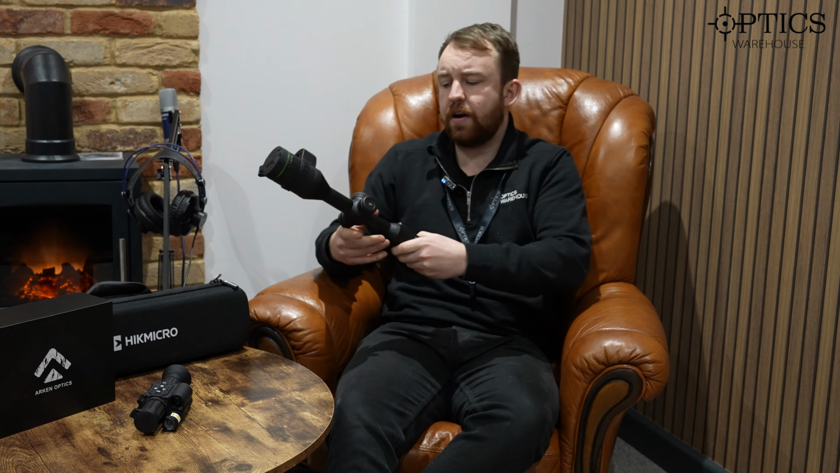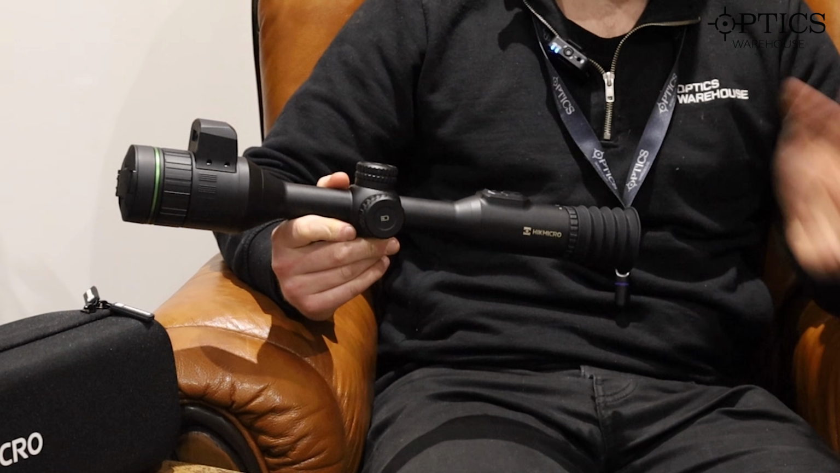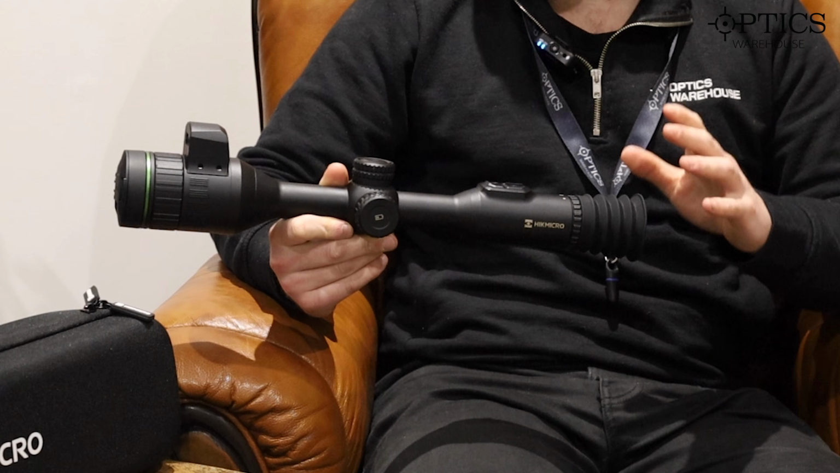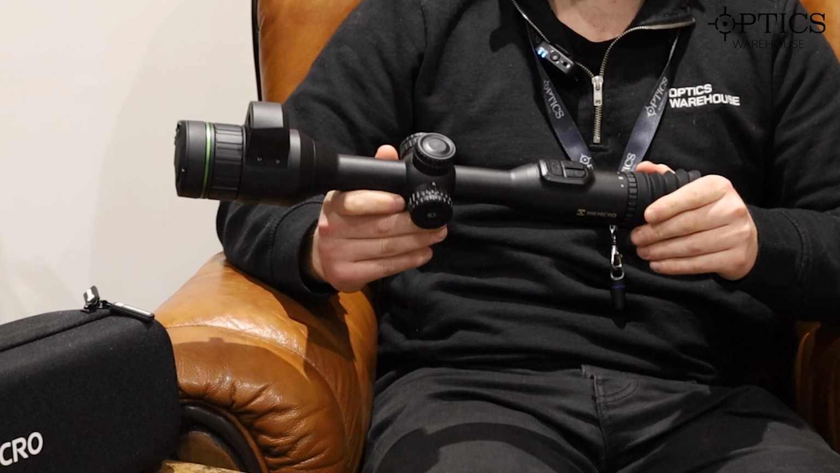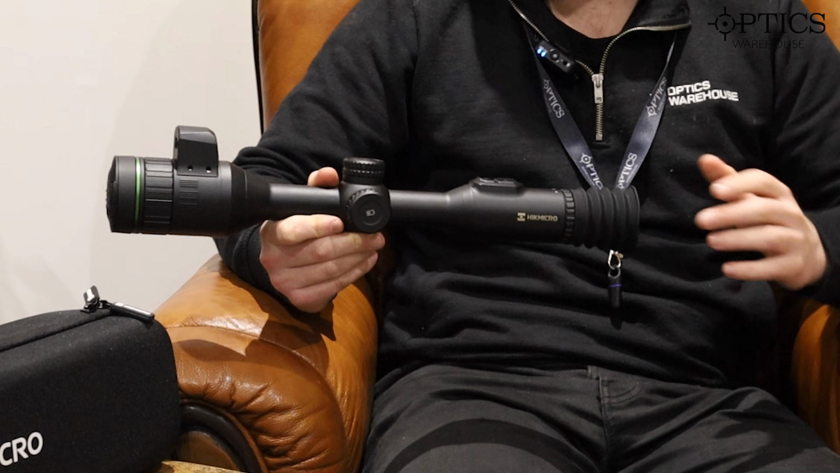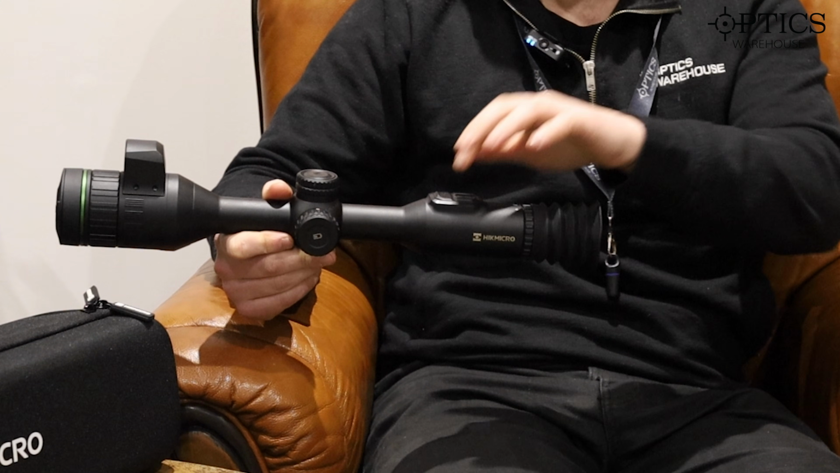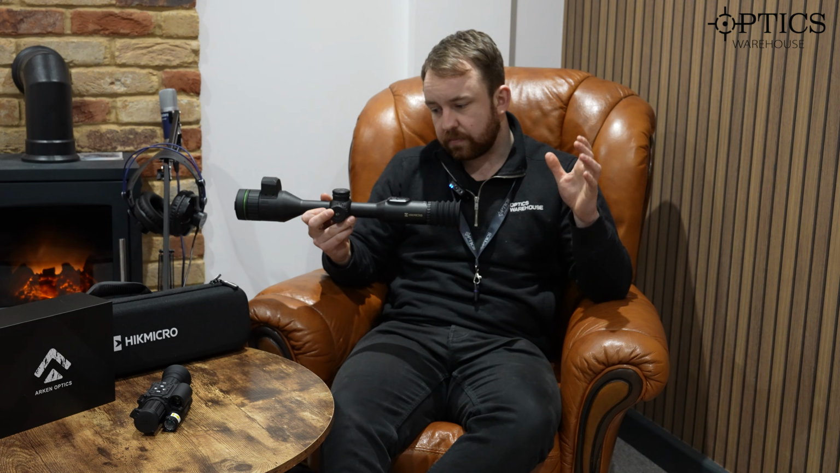So, the Alpex 4K LRF has now been on the market for a good couple of weeks. A lot of people have received them, a lot have bought them, and a lot still have them on pre-order. As you can see, it looks like a scope and mounts like a day scope, no issues at all, as with the previous Alpex. It has a new powder coating system, a new menu system on the top, and an 18650 as a spare battery inside, with the new raised menu system making it nice and easy to use.